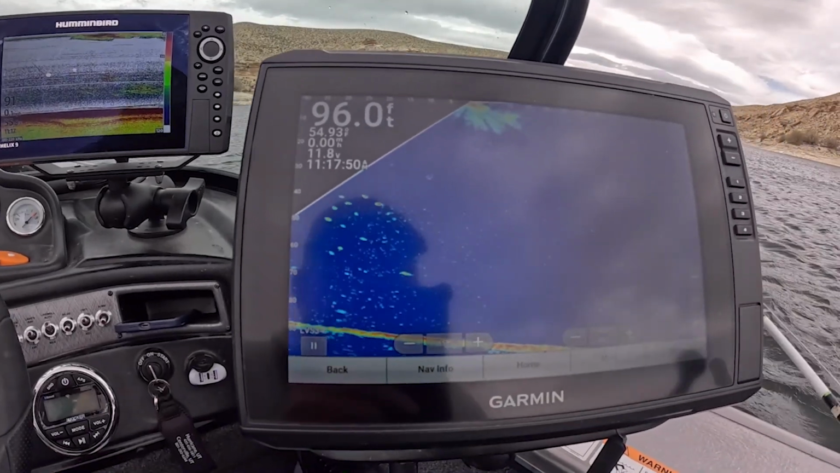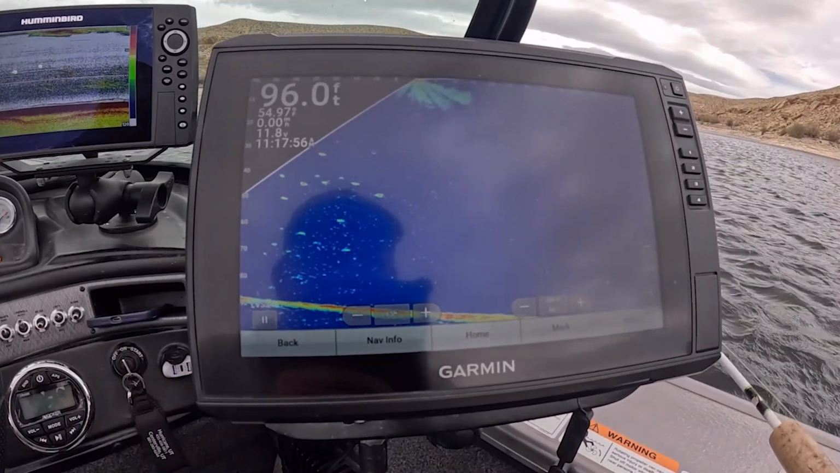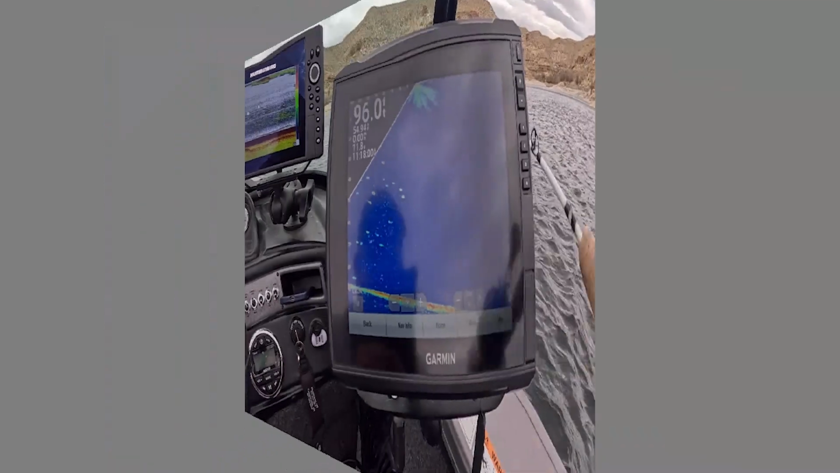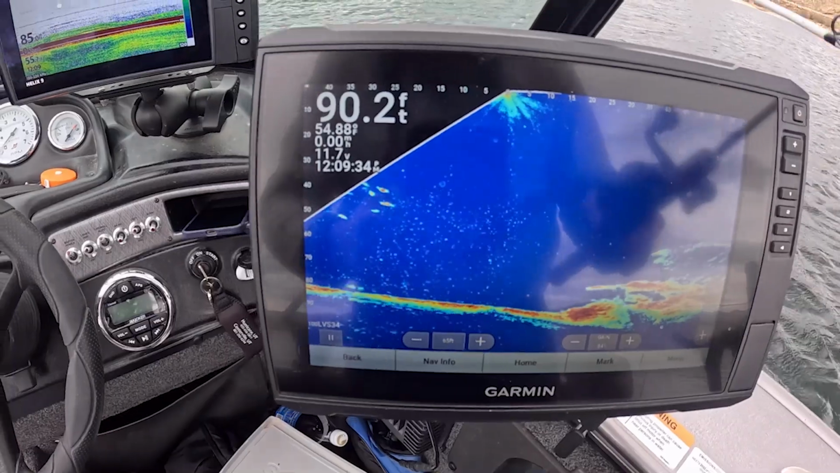So I'm a little bit out in front of this group of kokanee, but they are coming through. Ooh, there's one that came down, wanted to come down and see what was going on. Okay, I've got some fish coming my way.